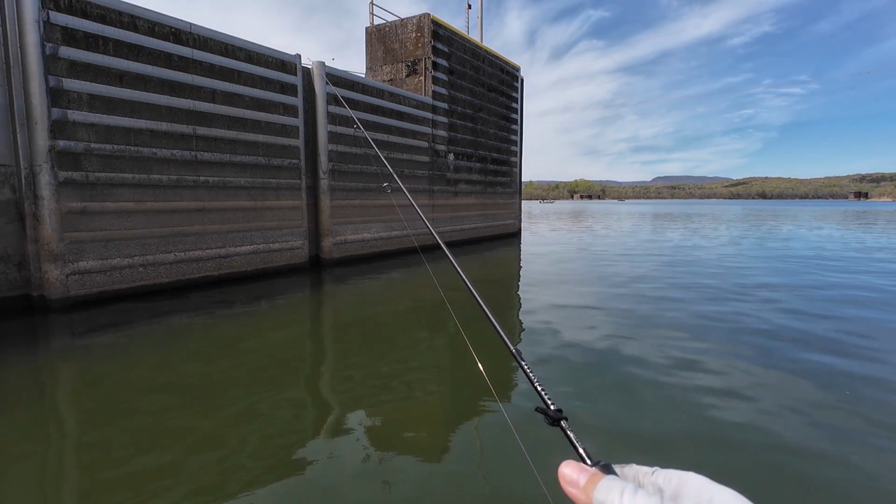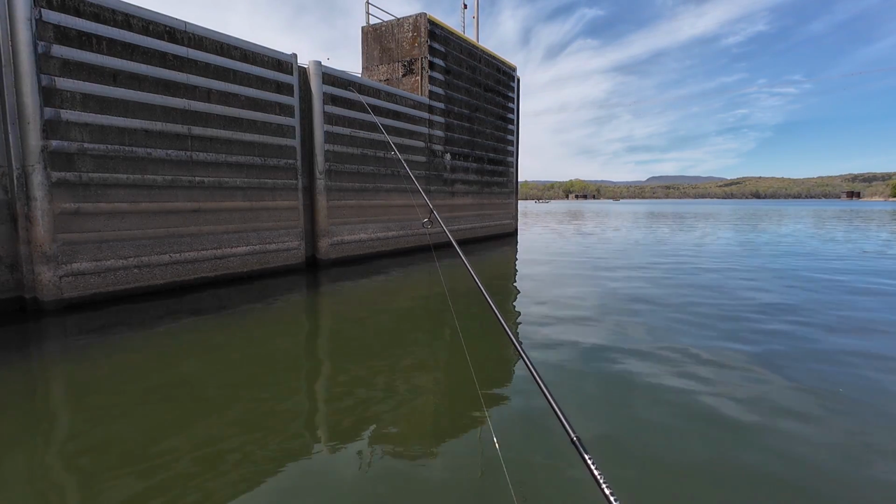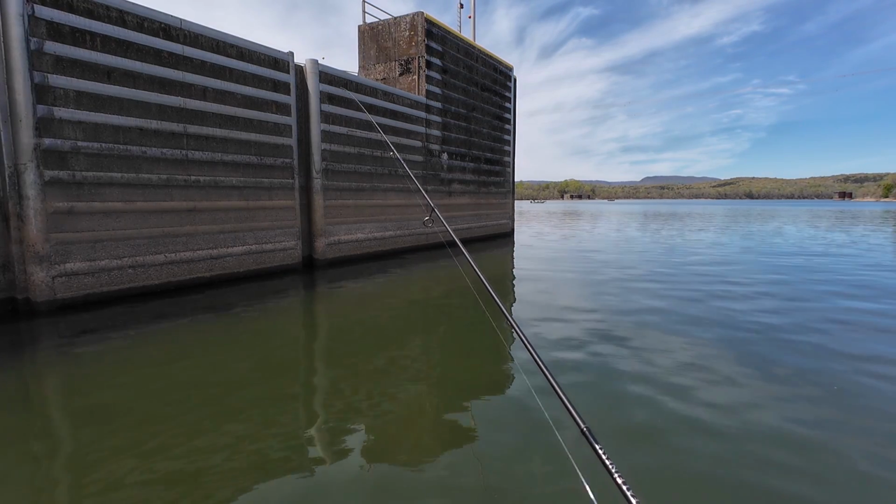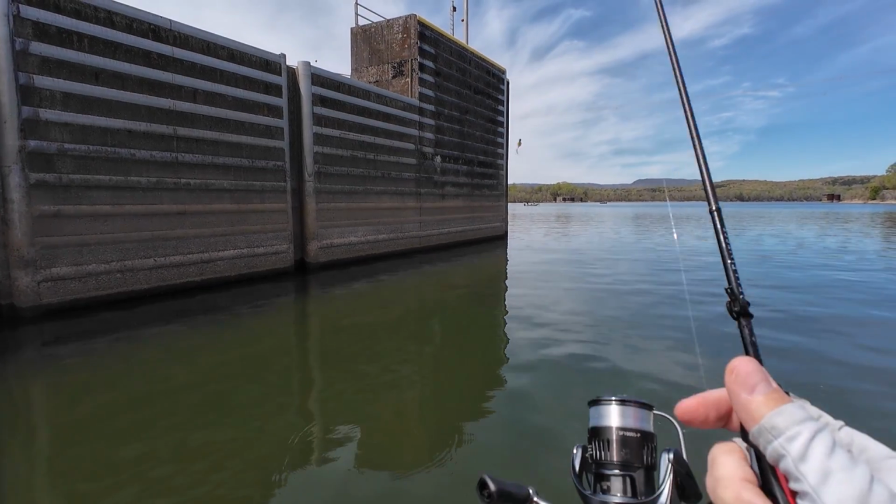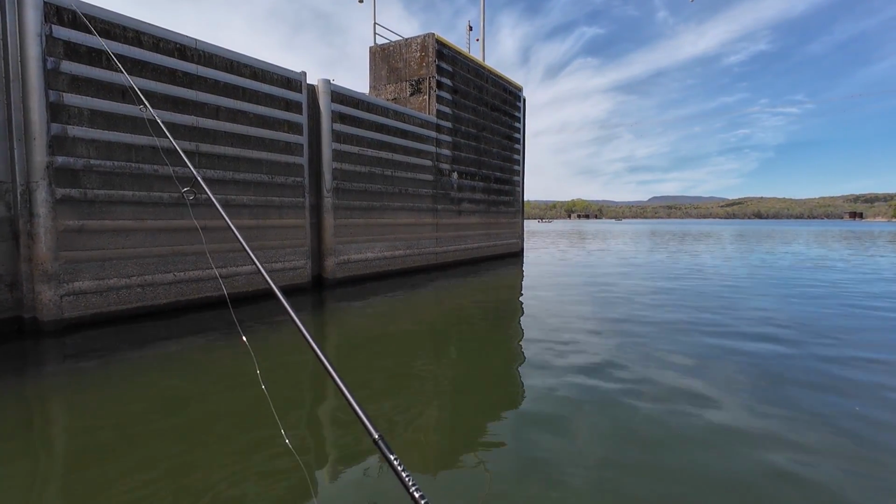This knob, I don't see the point of it. I don't like this knob. They should find a way to make it flatter. I want to see the knob feel flatter, not so round.